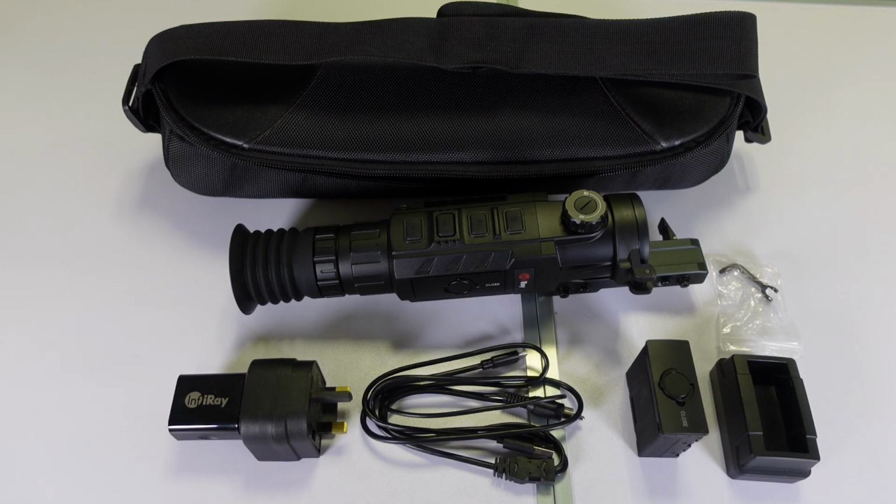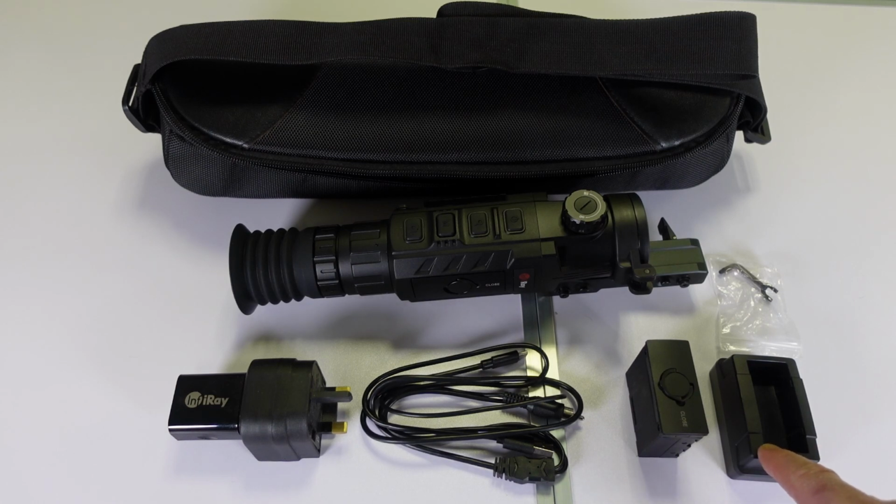I know all the Pulsar ones I've used, they never come with a secondary battery. You have to buy them separate, and when you're looking at the batteries, they're about 80-90 pounds each. I know on the Infiray, that's quite good that they've included that. You get the charging block there to put it in.